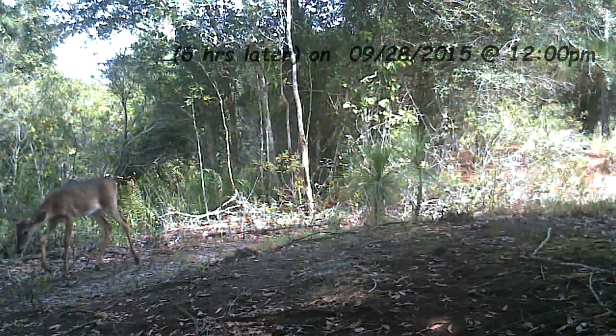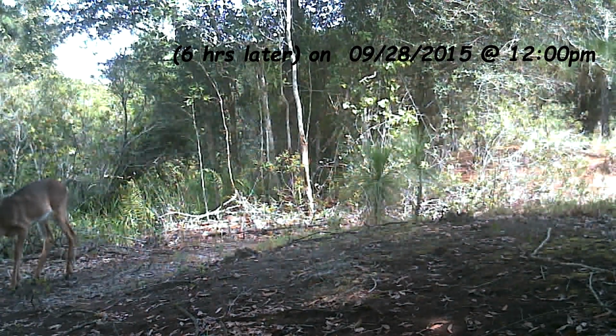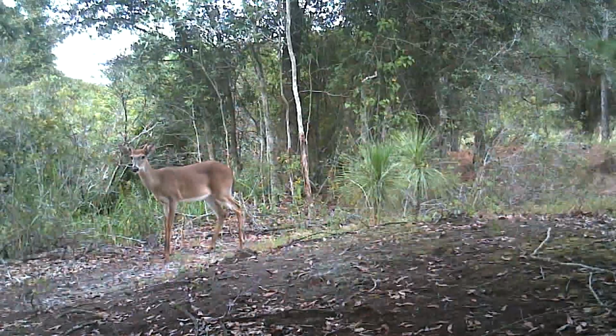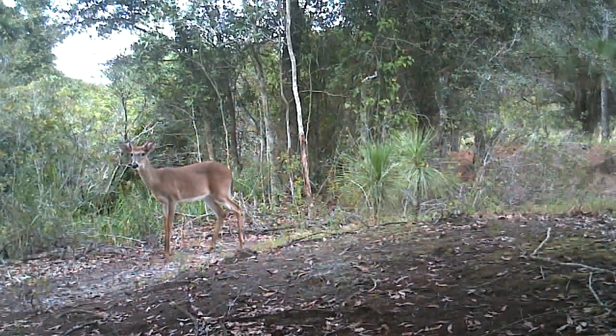And 6 hours later, here comes this little button buck again. 4-point shows back up. There must be some other deer close in the area.